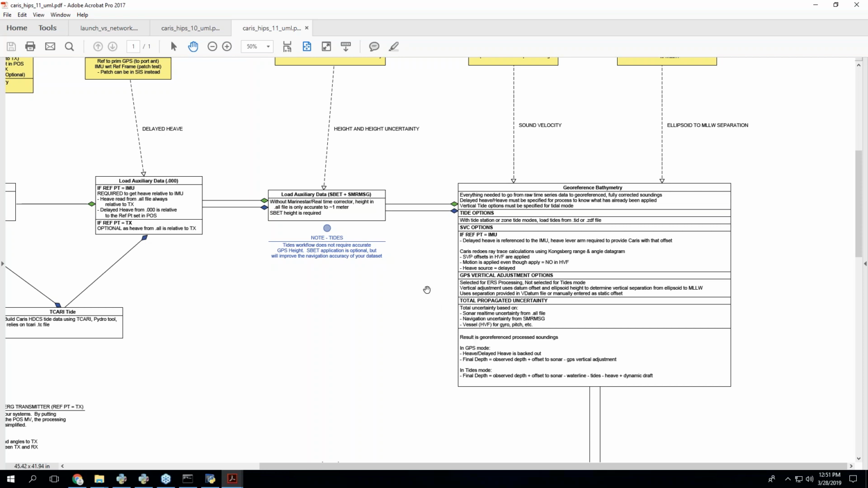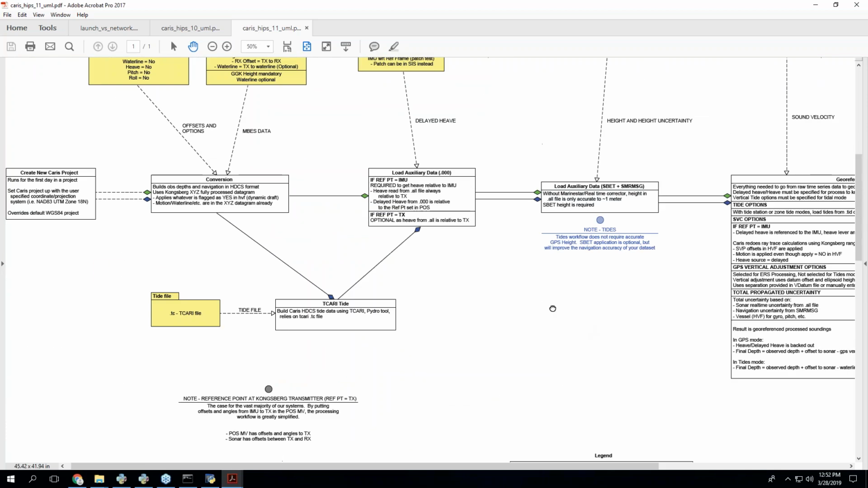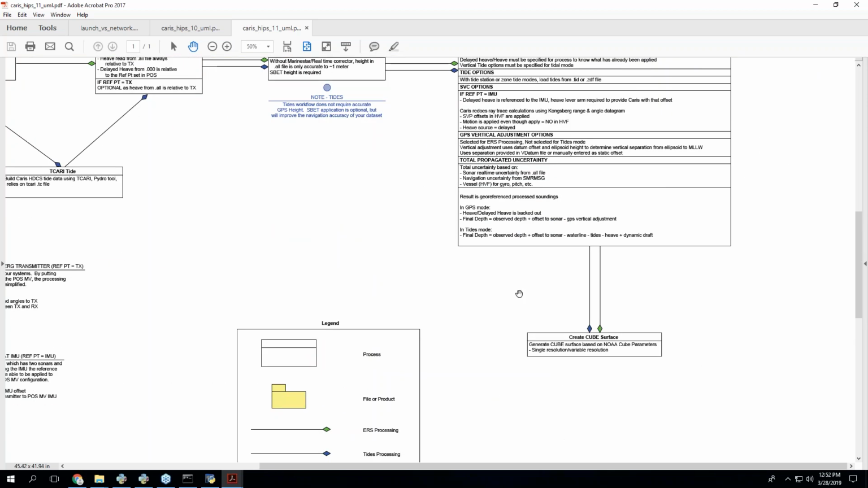If you remember, like sound velocity correct, you'd have to check delayed heave and then check delayed heave in merge, I think, and then also in GPS tide. Right, so you're telling it the same thing 3 times. So I think this is a good approach, to just take all these things and treat them the way they are. They just take time series data, right? Your positioning, your attitude, your depths, and then fully correcting georeference to soundings and allow you to build a surface in the end.